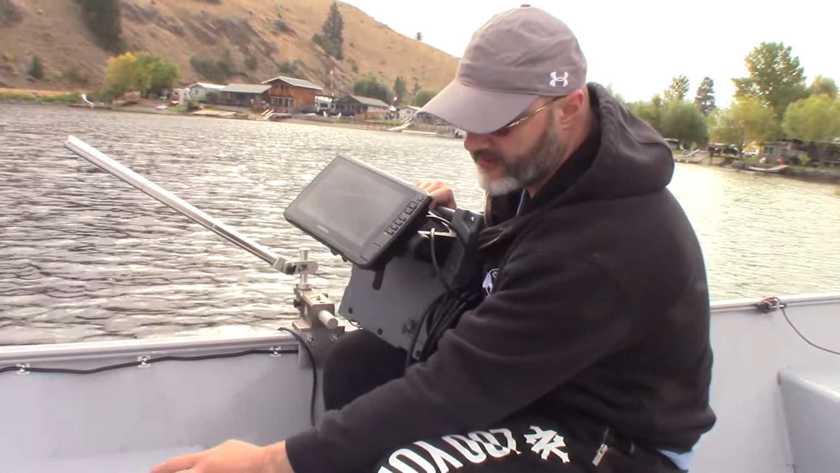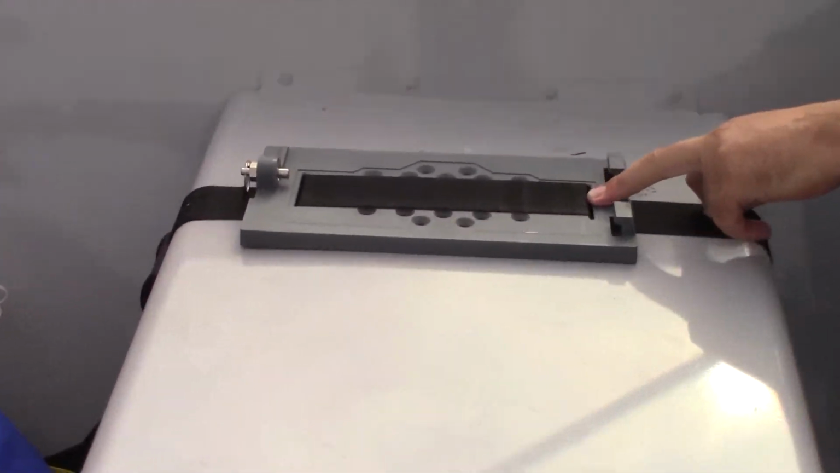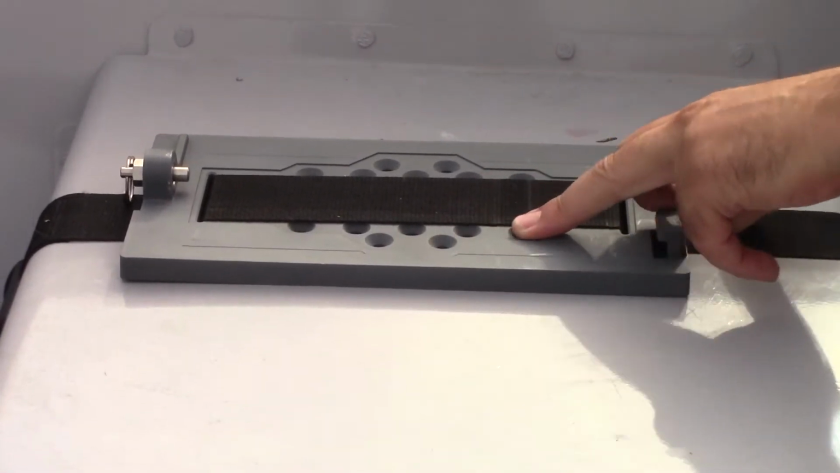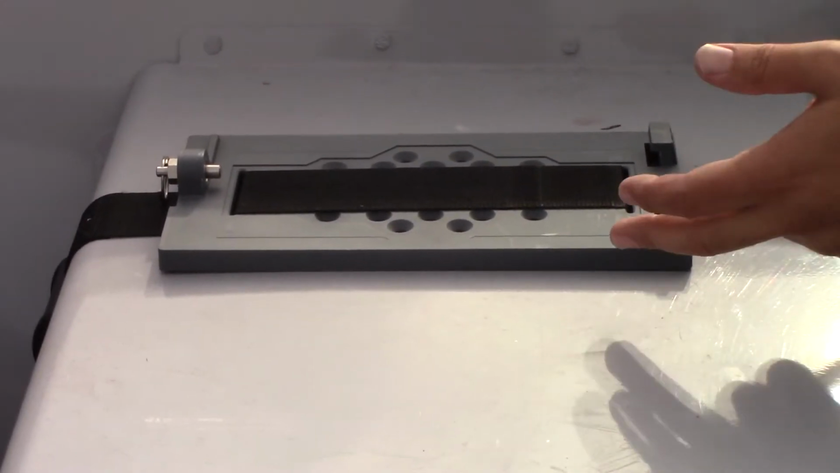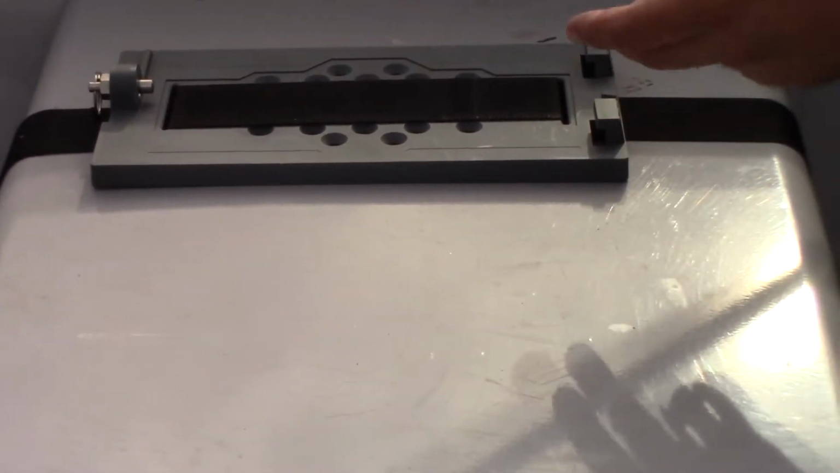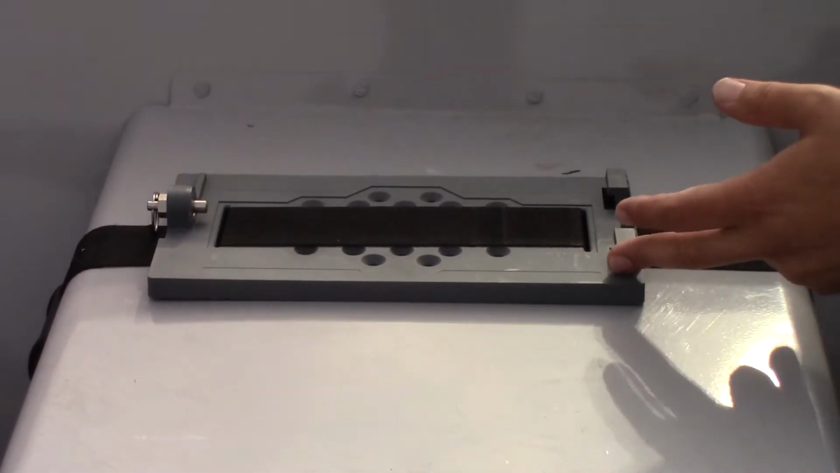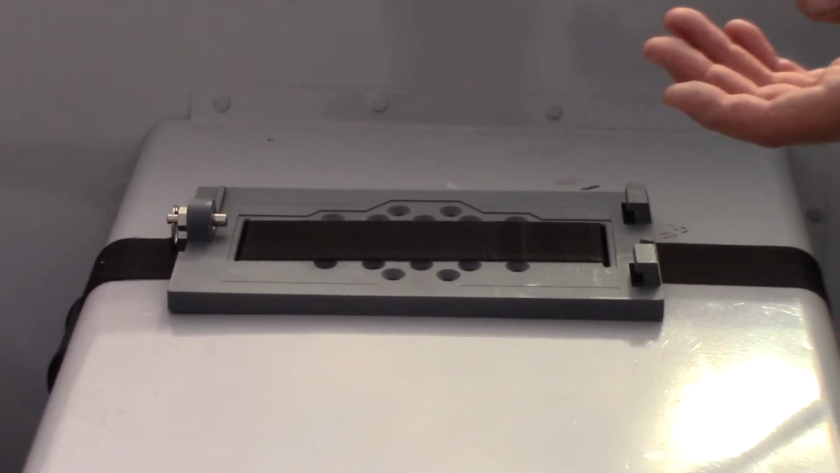You can mount these quick release. I've got this strapped on to this seat here, so there are strap slots integrated into it. You can see all the mounting holes here, so you can screw it down to your deck. And you could actually have multiple of these. You could have a couple on your boat, front, forward, and aft. If you have multiple boats, buy these and screw them down or strap them down to your other boats.